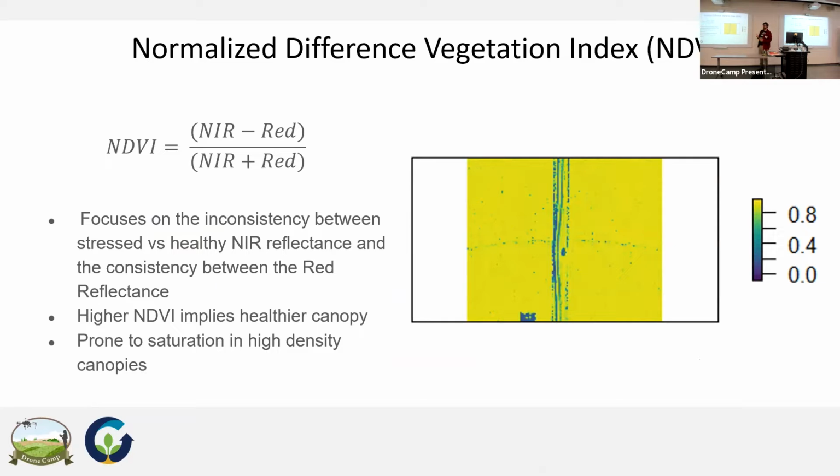One issue with NDVI, though, is it is prone to becoming saturated, especially in high density canopies. As you get many layers of leaves over each other, it ends up absorbing too much of the light, and you're not getting great reflectance value. So if you get into potatoes or tomatoes later in the season, when you have those really dense canopies, it can be not as reliable.